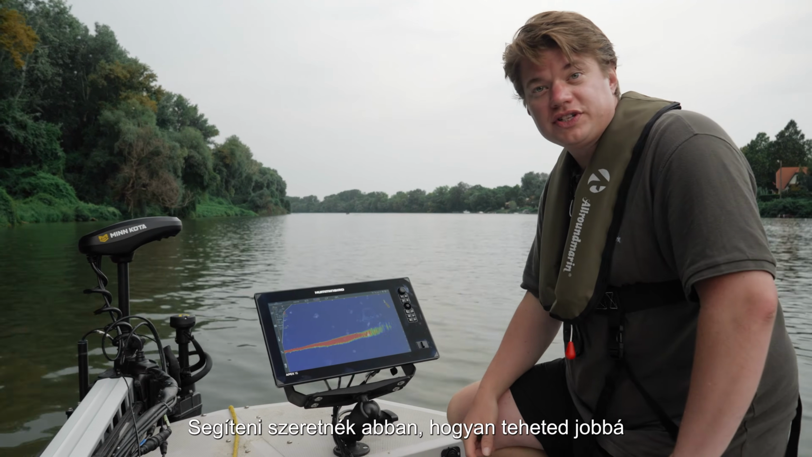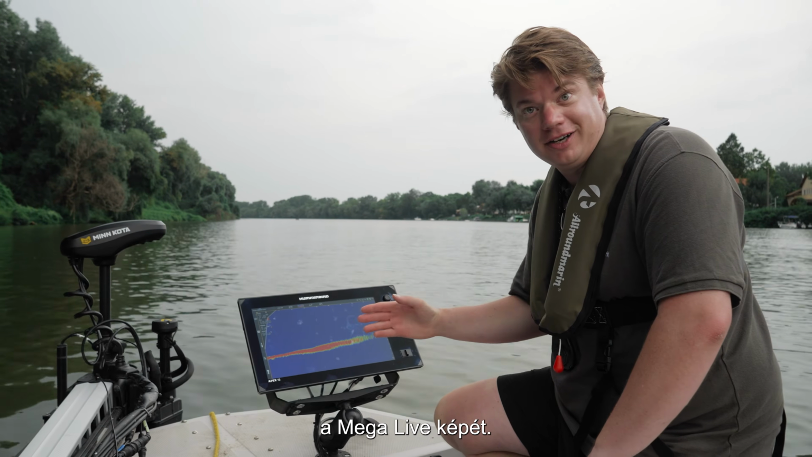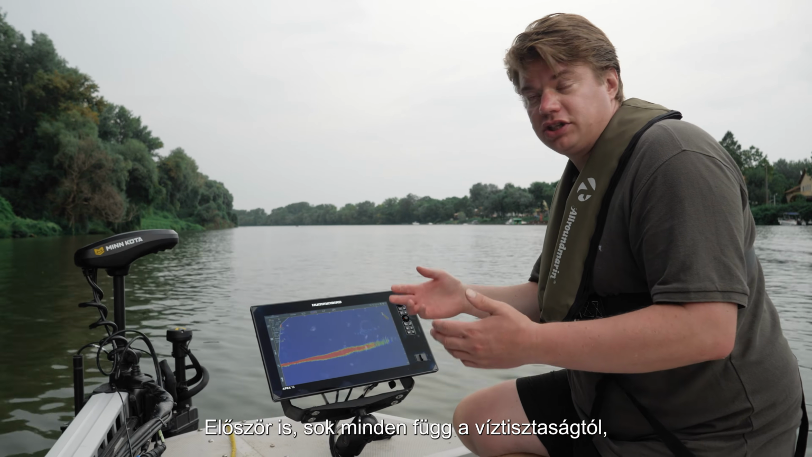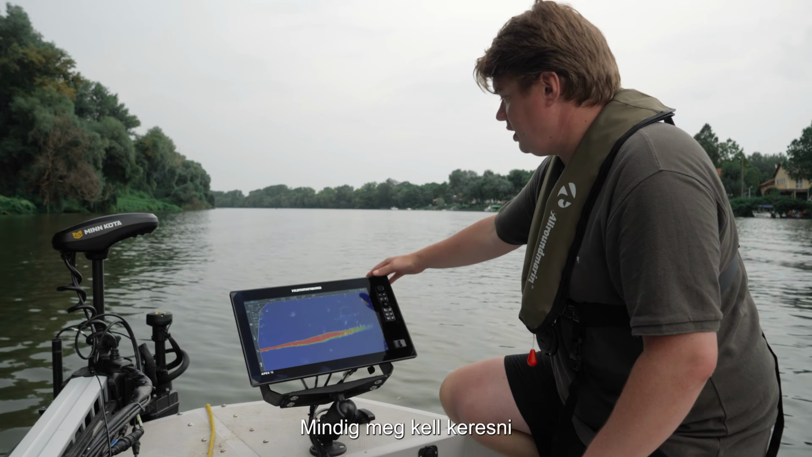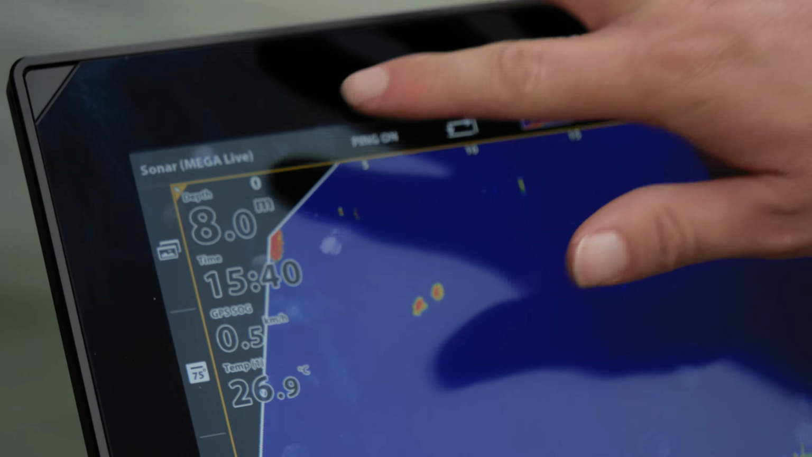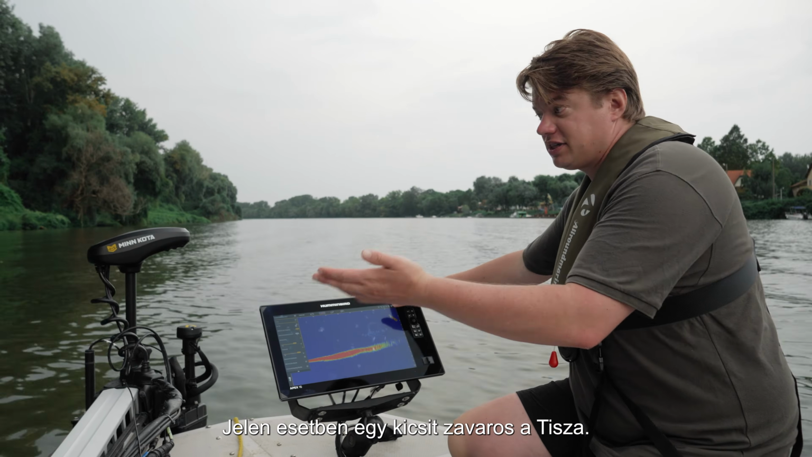I want to show you some tips on how to make your picture with your Mega Live better. First, it depends if the water is clear or not, if it's disturbed or not, and you always have to search for the best setting. In this case, I have a little bit of stain in the water.